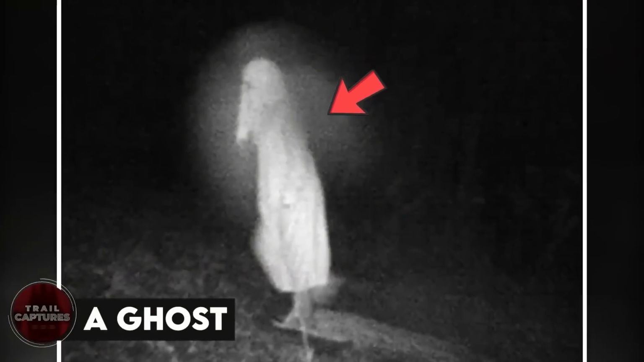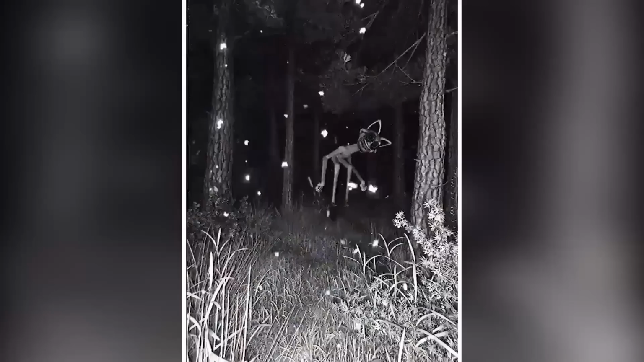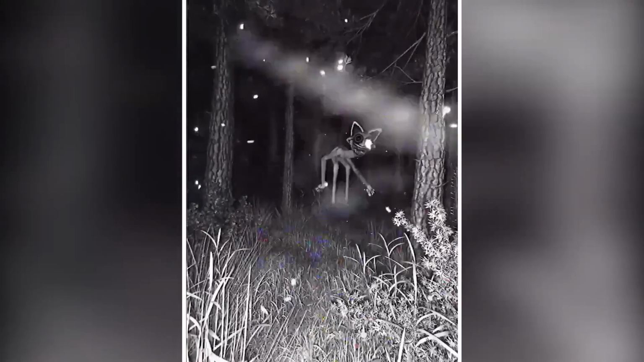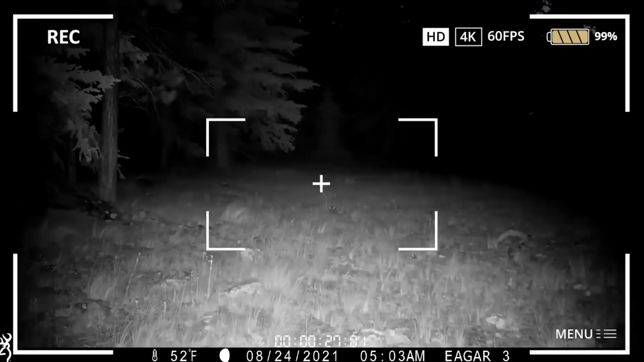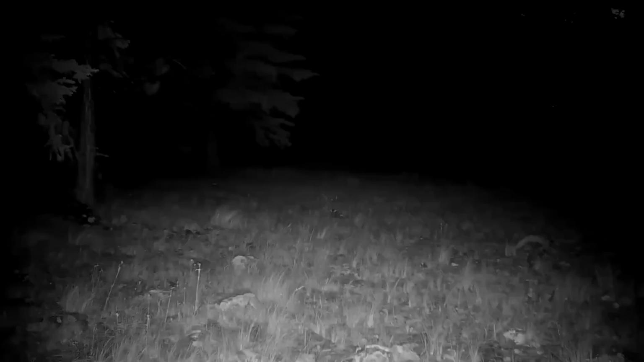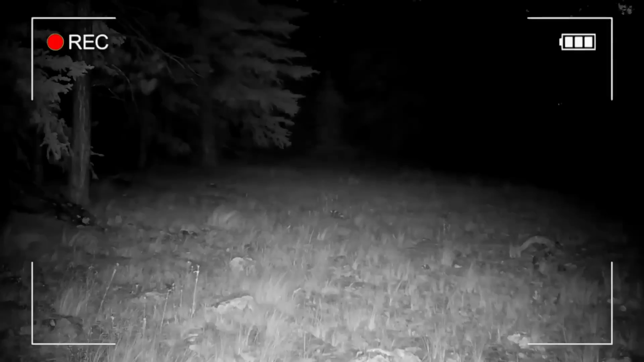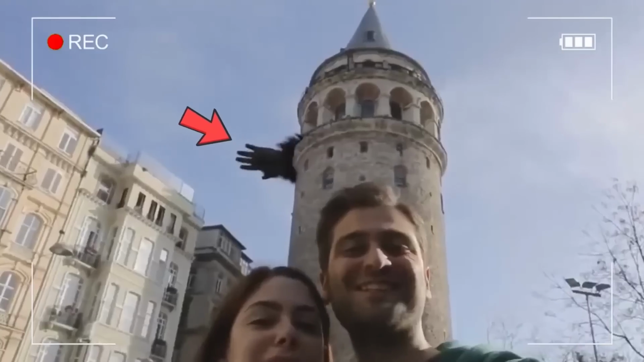A ghost. Trail cams have been recording weird stuff since forever, and this one just added to the list. Recorded in April 2021 at 5:04 in the morning, we could see something flashing by the trail cam. It looks like something trying to get the camera off, but it was no human or animal. So then, what was it? People did not take long to conclude it was a ghost. But really? And if not ghosts, then what was it?